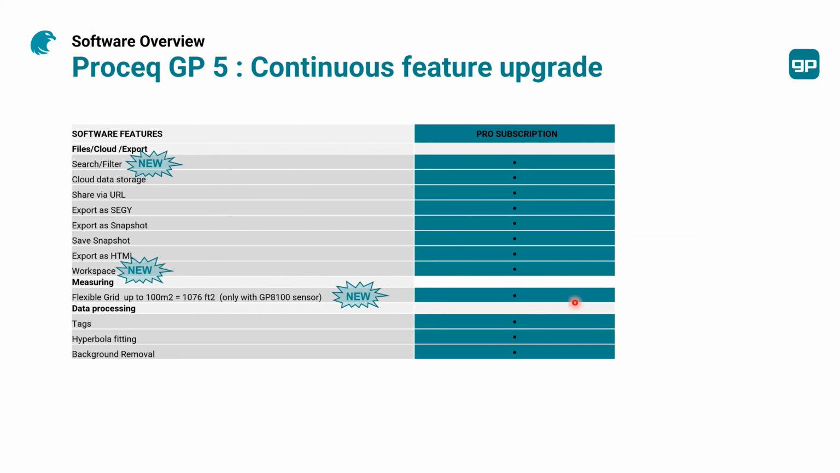So I will give the floor now to Hussam, who can tell a bit more about the features and the upgrades of the software. Thank you, Michael, and good presentation of the software.